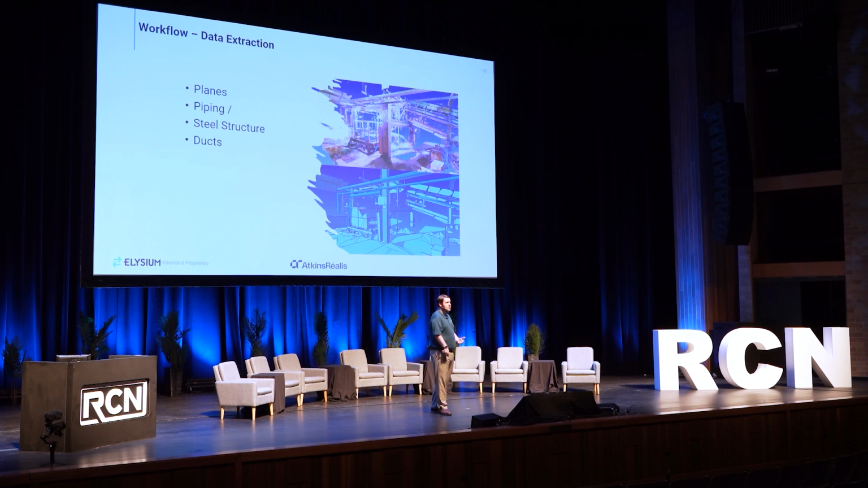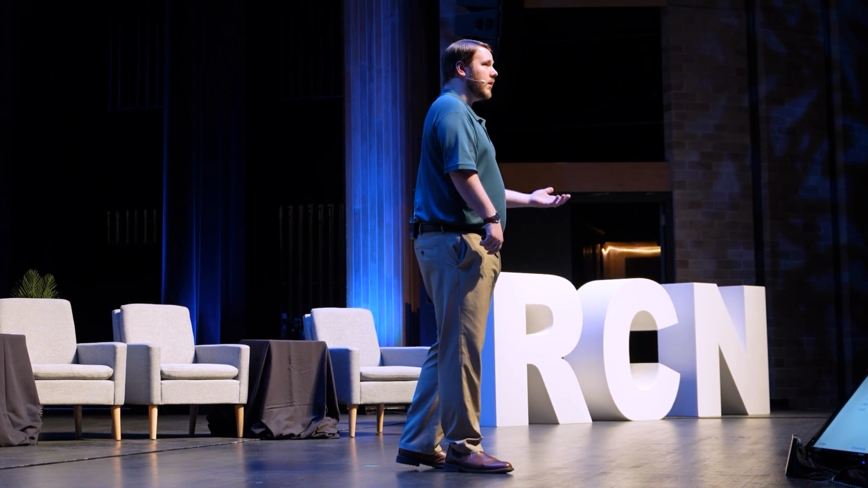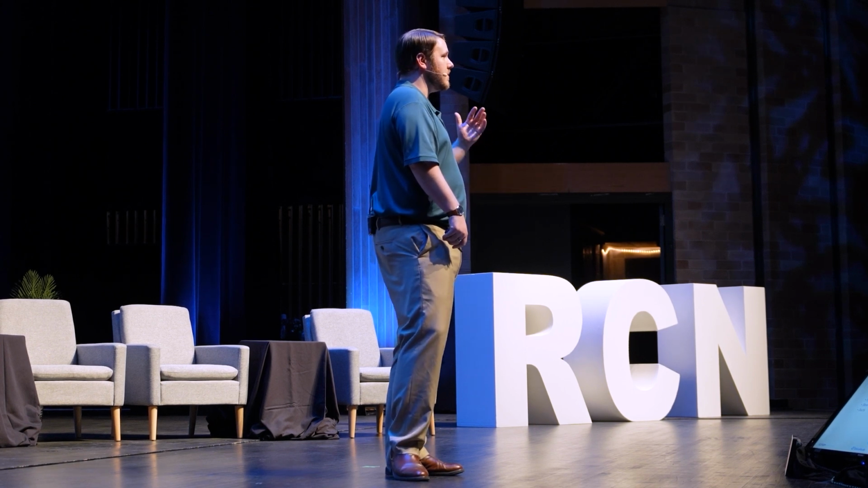For the data extraction, we now want to start generating those models using either info points to do automatic extraction of primitives or other solutions that are out there on the market. Again, we're looking at a workflow. We're looking at how do we get the best results possible for our consumers, for the workflows that are required. In this particular case, using Atkins' workflow, using info points, we're extracting planar elements, we're extracting piping, we're getting steel structures, all through an automated process that can then be used downstream, either to facilitate modeling capabilities or analyses.